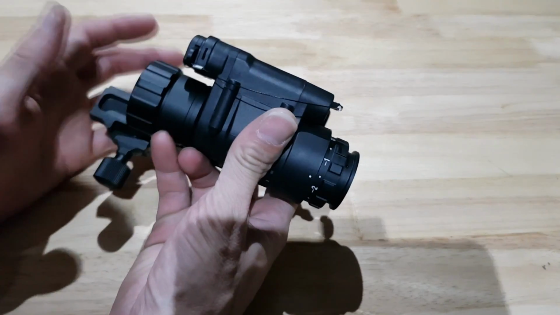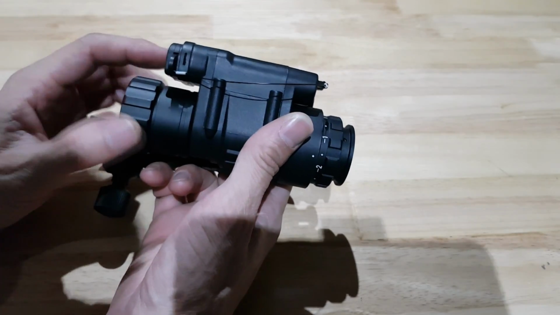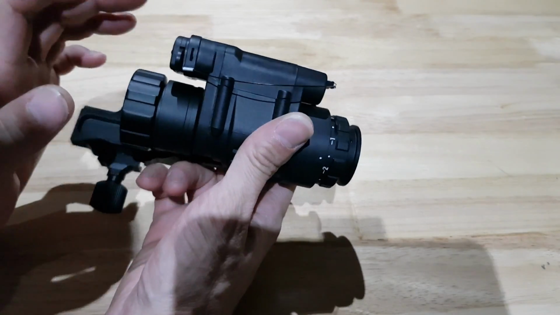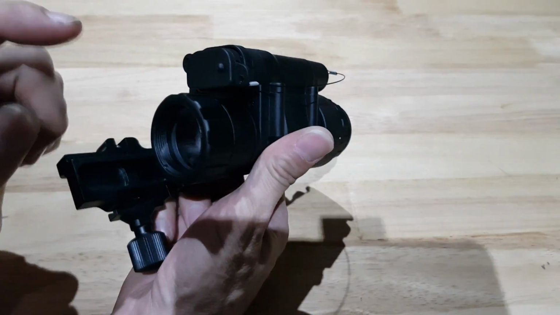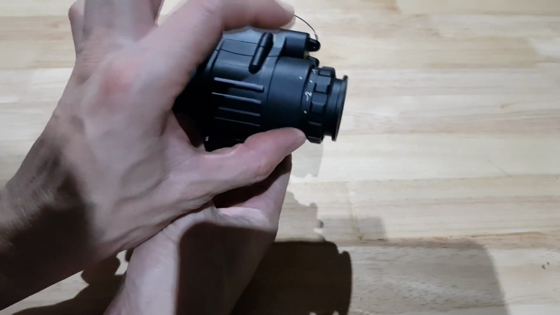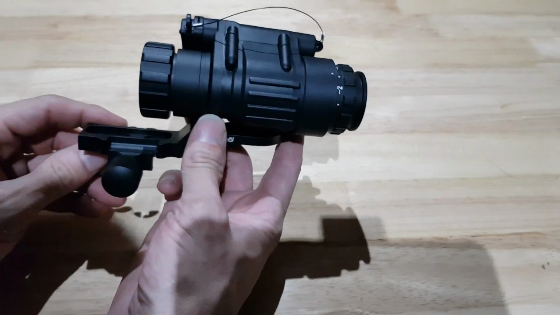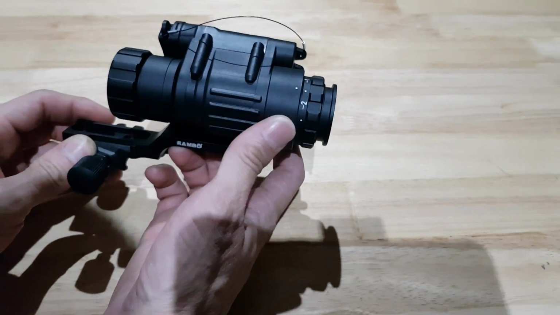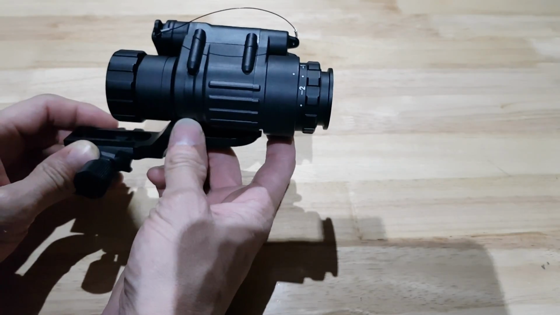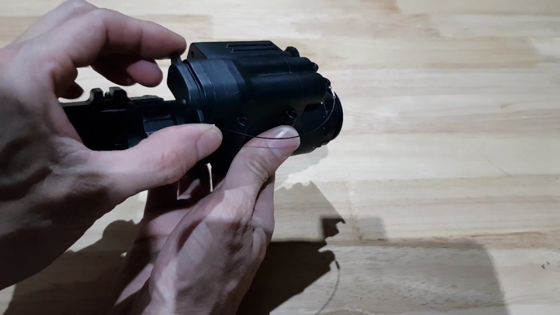But a PVS-14 obviously uses actual night vision technology. I don't even really know how it works, to be honest, but basically the way this one works is it has a camera in the front of this here and then a small display in the back. So you're not actually looking through, it's not an optic, it's just a camera and screen, just very small. Still pretty cool. Batteries go in here, takes 2 AAs in here.